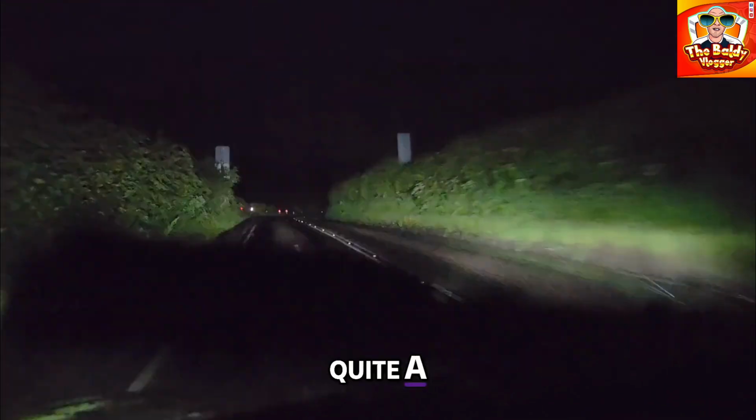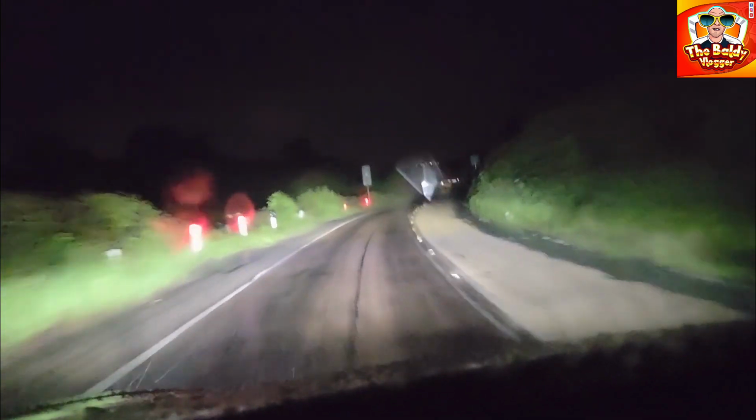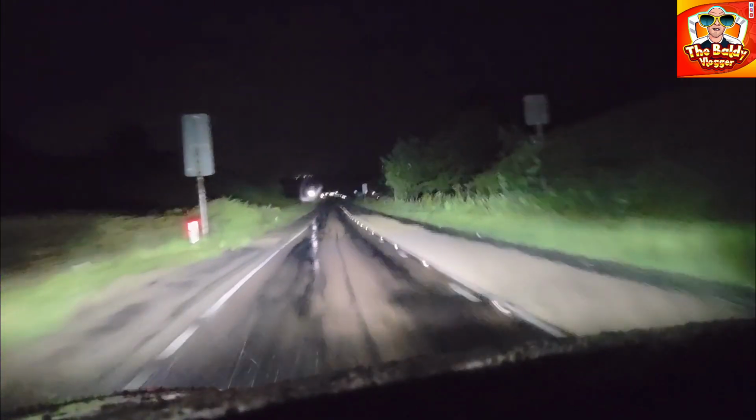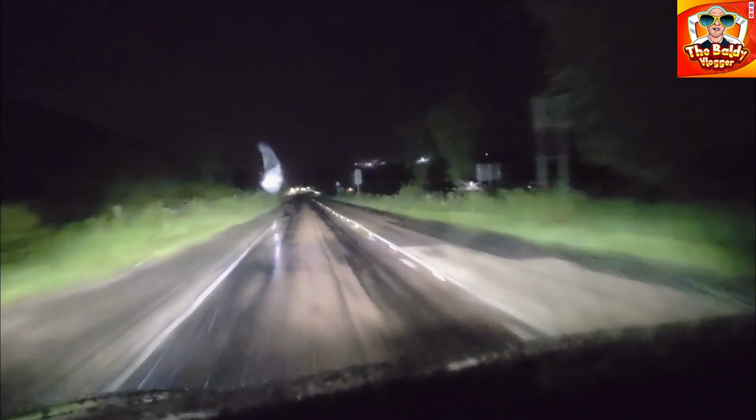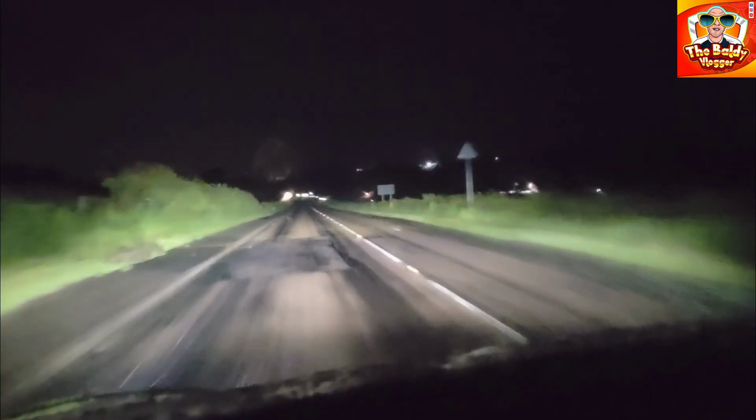Windy roads, quite a bit of this journey. I'd say it's about half and half maybe. Not even that, there's probably more motorway. It's just half and half in time, not in distance.